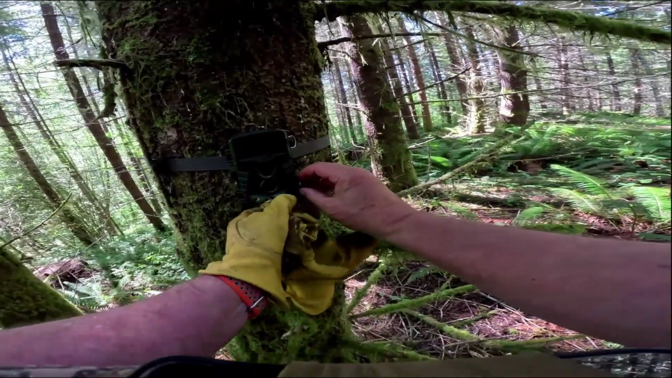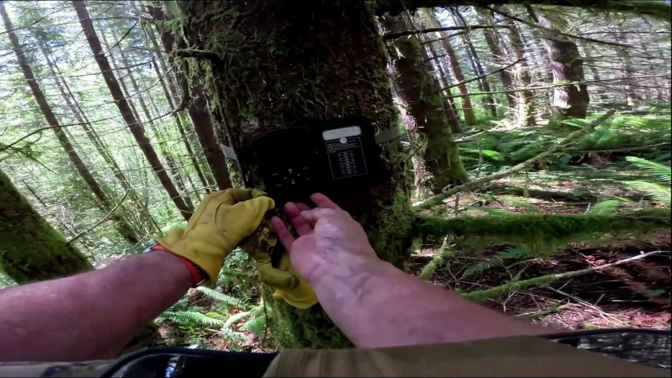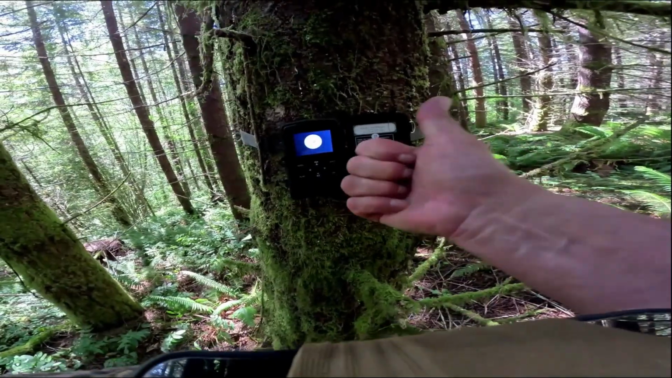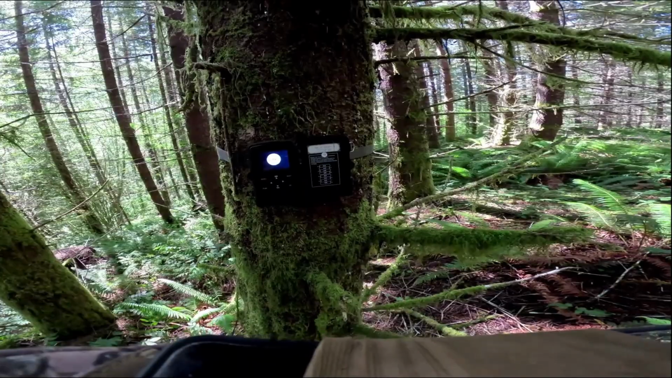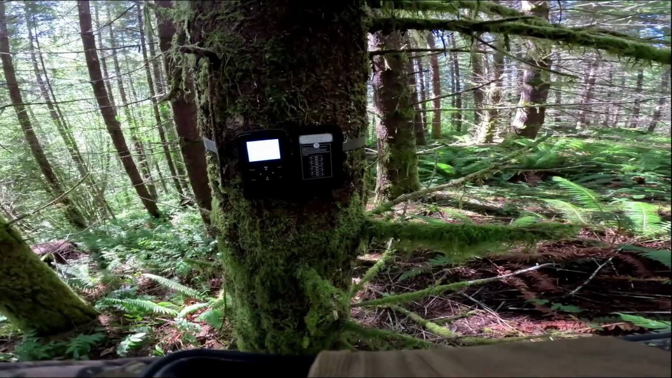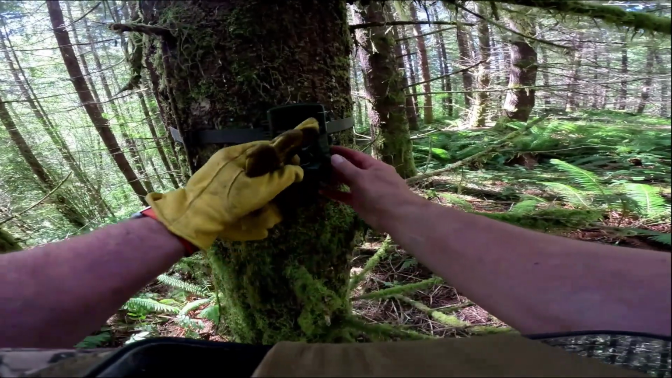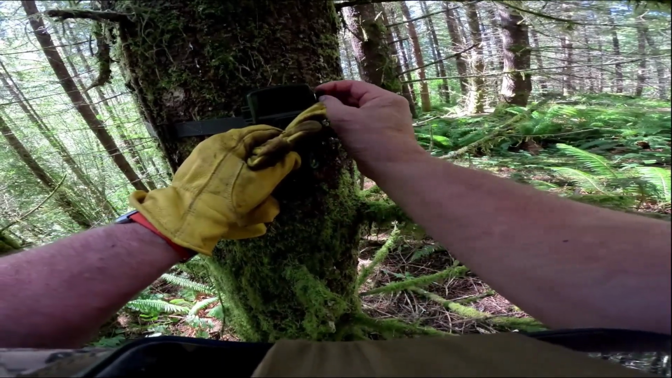See how well the batteries did here. Okay, turn it off. Flip her back on again. We're looking for light. Oh yeah! So this one's still working. That's great because that's probably 6 months. Oh, you see how it's failing there? The batteries are at the end of their life.